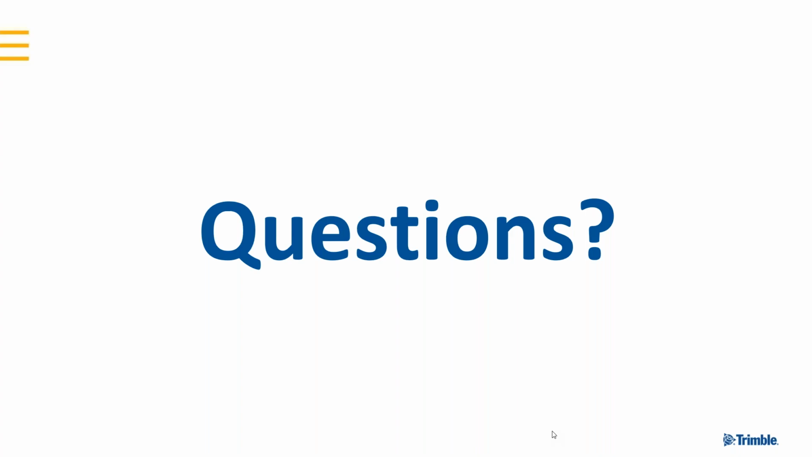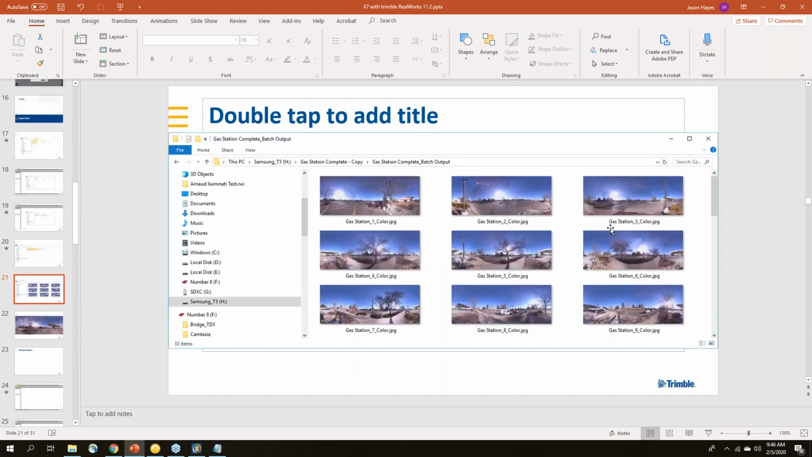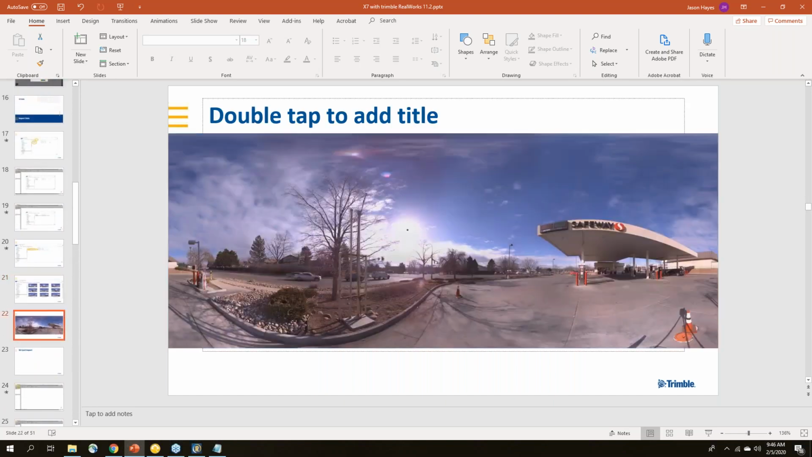So there was a question: can you get the raw panorama as a JPEG rather than the TCF file? The rawest form you can get is that JPEG that I clicked in Trimble RealWorks that created that photo. Let me find it back here. So here are the JPEGs, and then you can get that final raw JPEG there that's been stitched together.